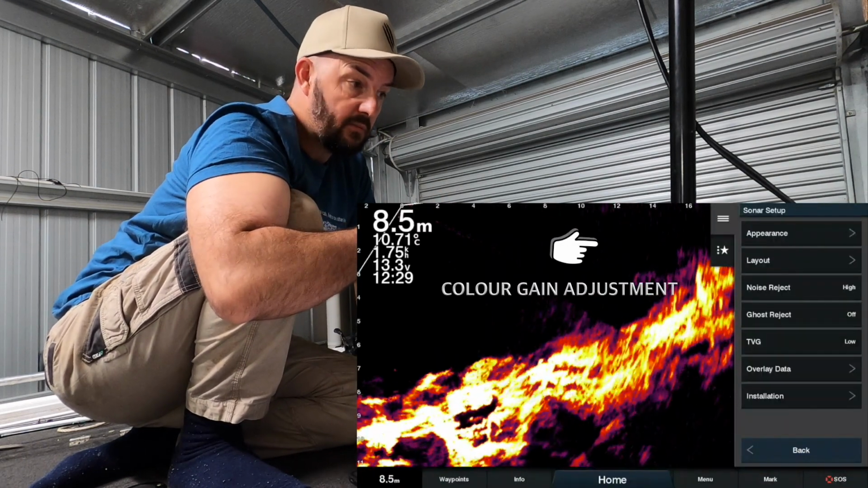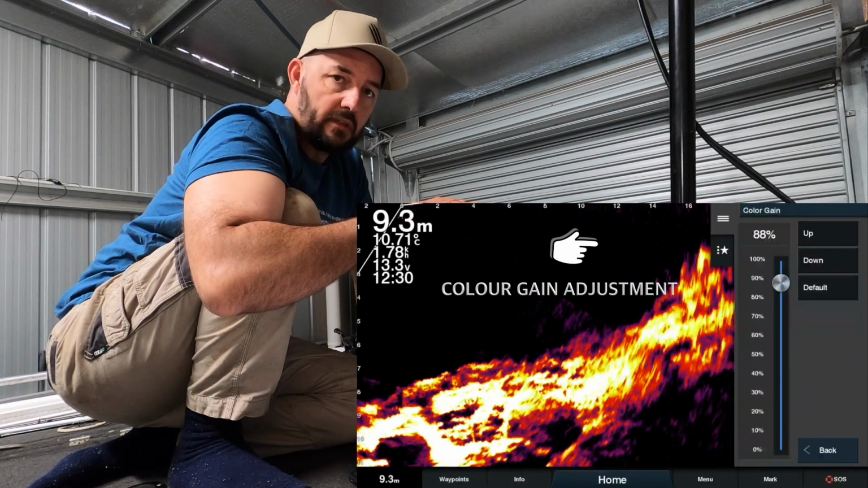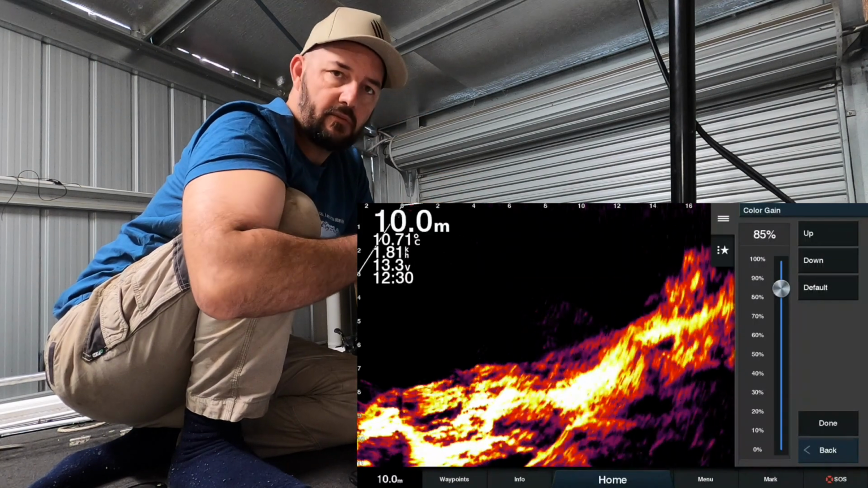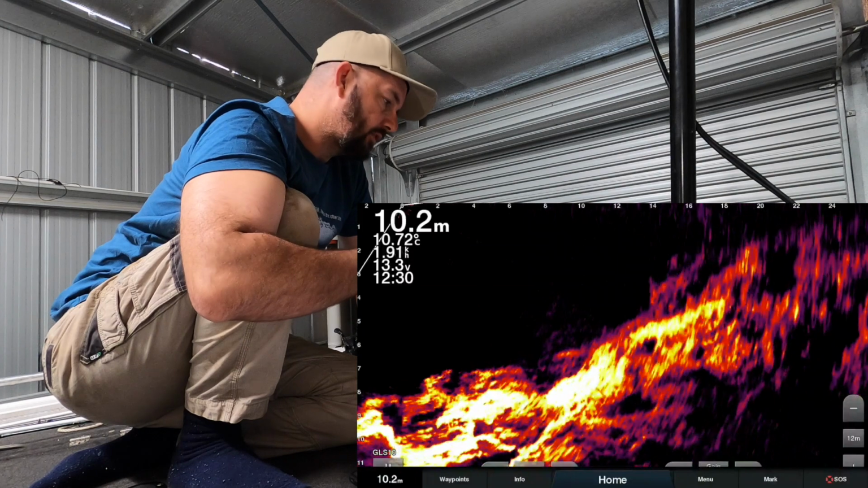I am a bloke who doesn't mind sort of looking through a little bit of clutter. I don't need to see a perfectly black background. I don't mind some clutter in there that I've got to read through, just so I can get the shot of those fish a little bit further out from the boat.